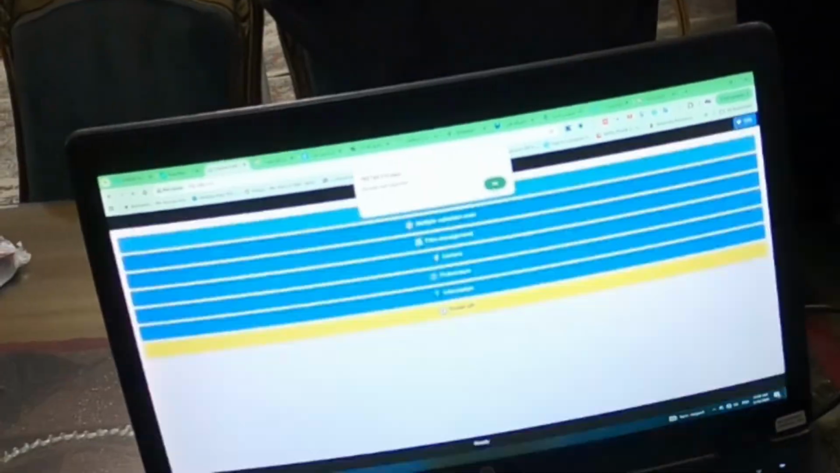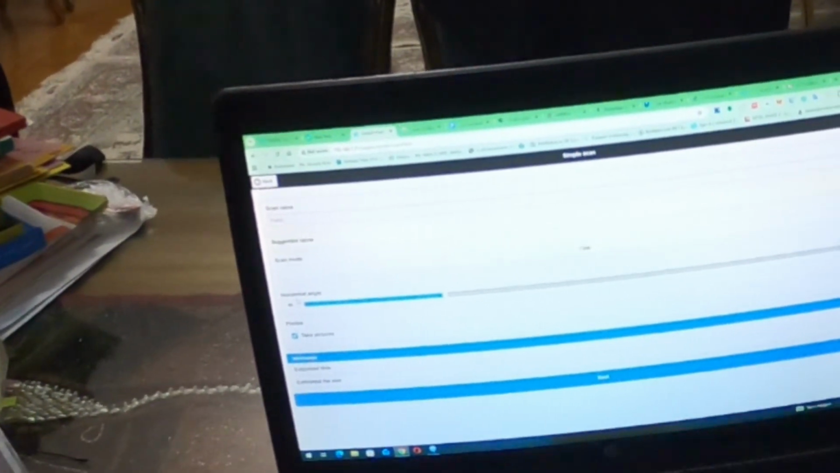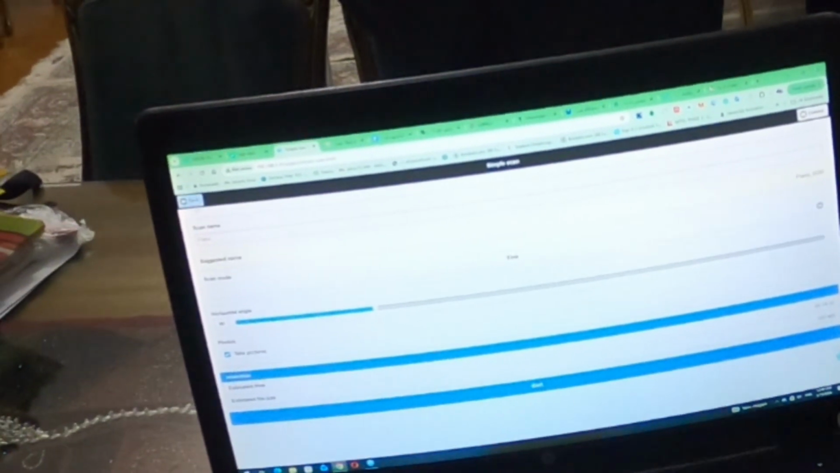Now I'm already connected. As you can see, as I mentioned, you can also scan it from here. Let's say from here you can scan. I put 90 degree fine, and then it said that it will take 14 minutes and 32 seconds, and the size will be around 152 megabyte, as you can see. And I just called it piano. That's all. And now I'm going to download this file.